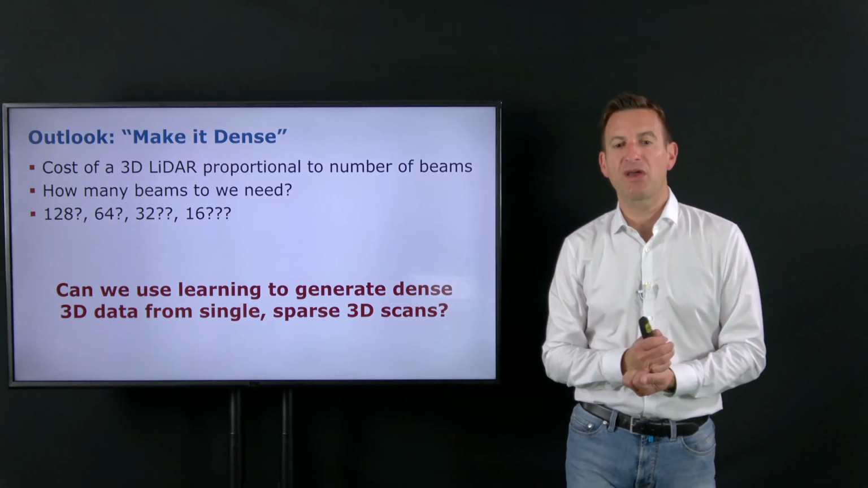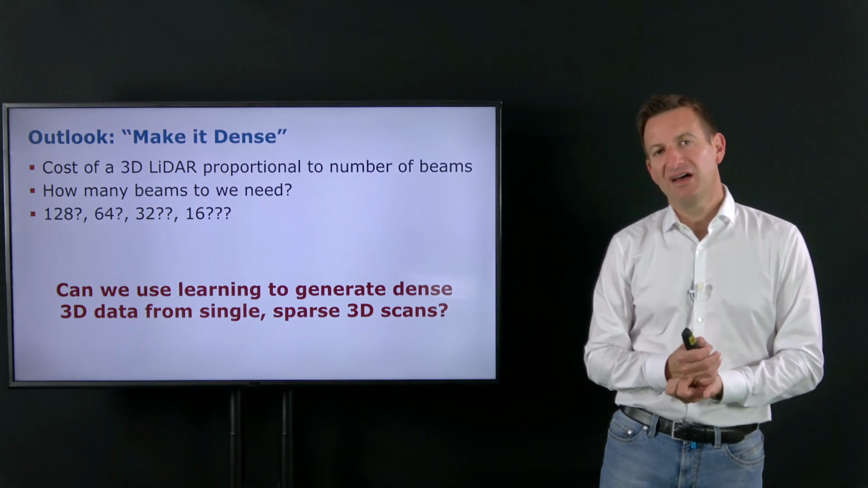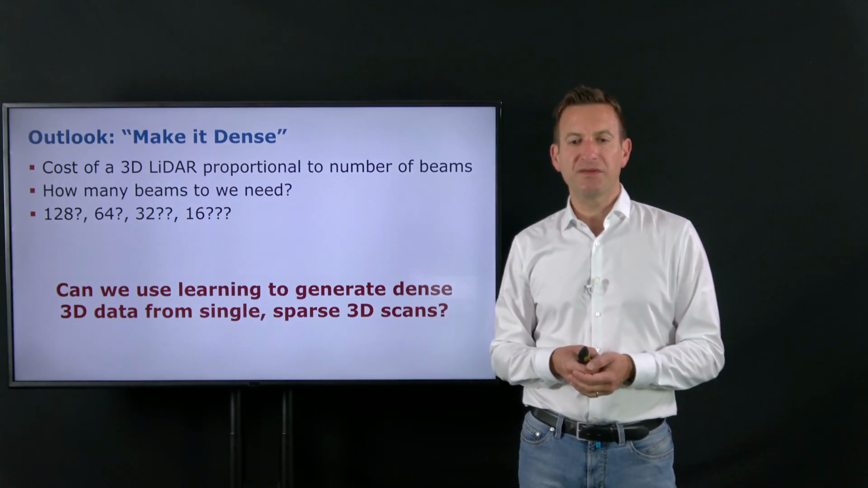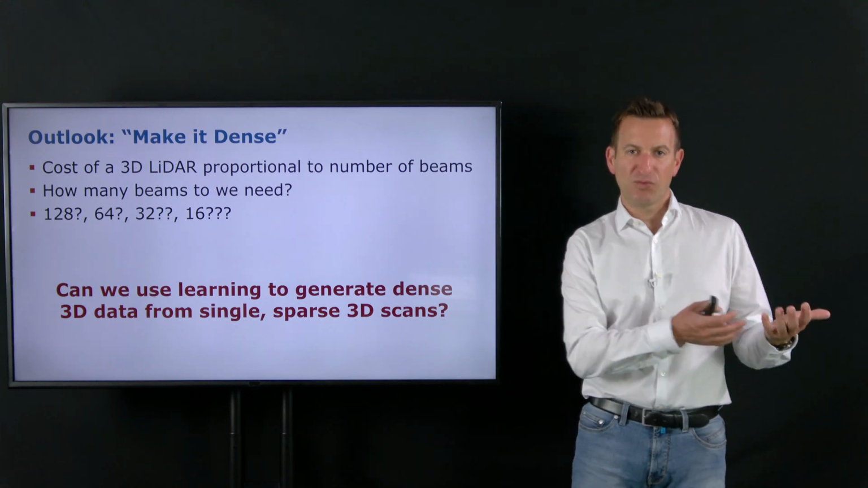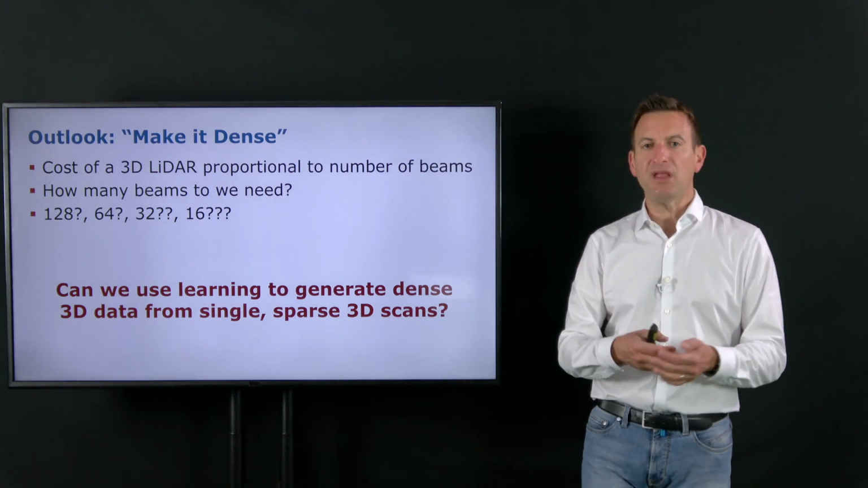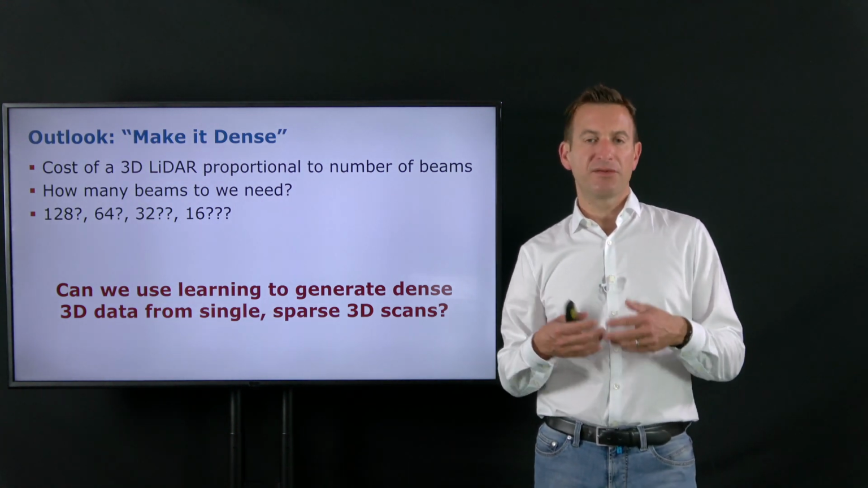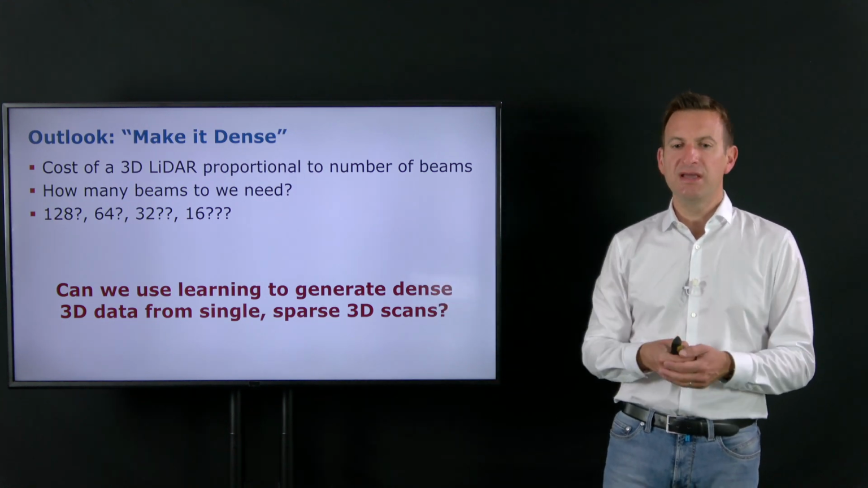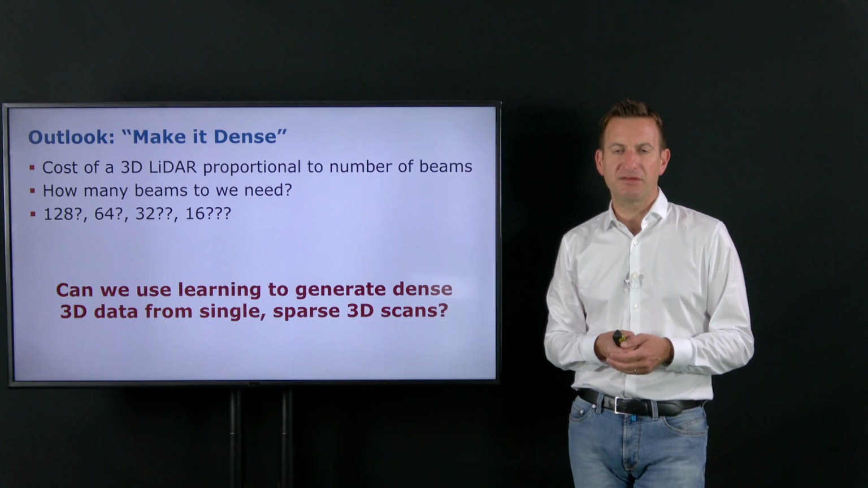Okay, so again, this is something which comes soon, and the next approach I want to talk about, what I've been working on, is called Make It Dense, where Ignacio Vizo was the main person involved. Here the question was, once we have that sparse data, can we build more dense maps with it? So there is some similarity to the decompression, although the approach here is completely different.